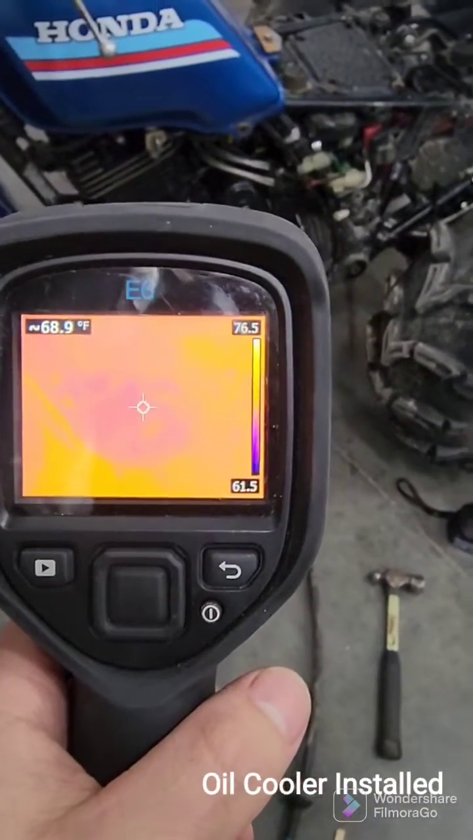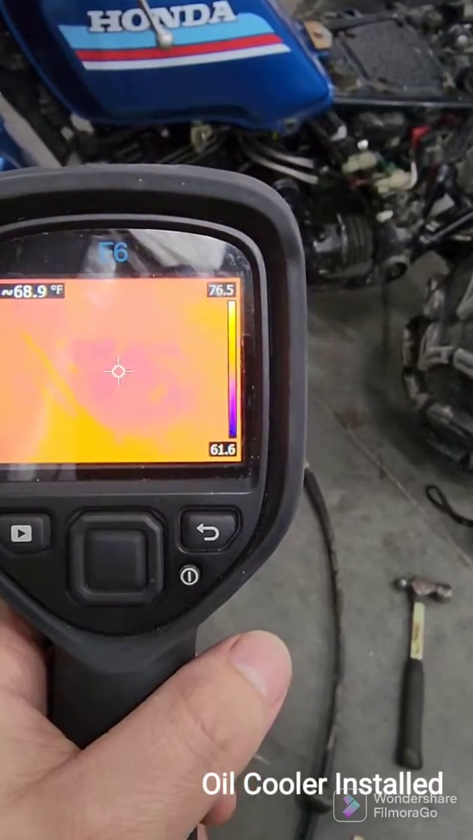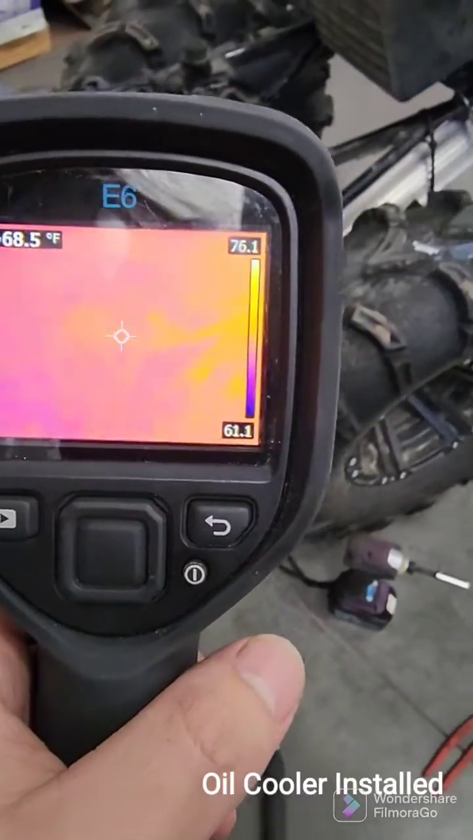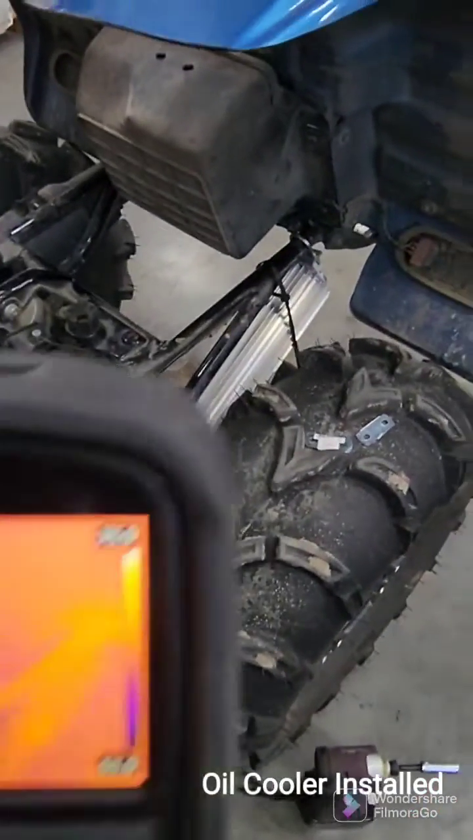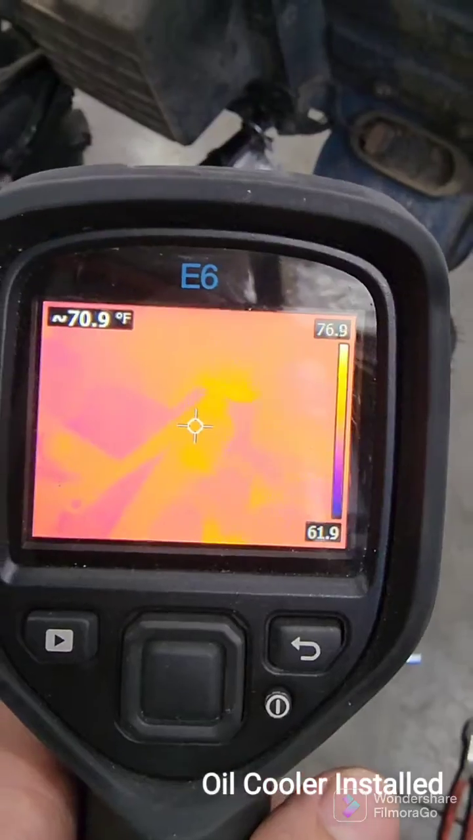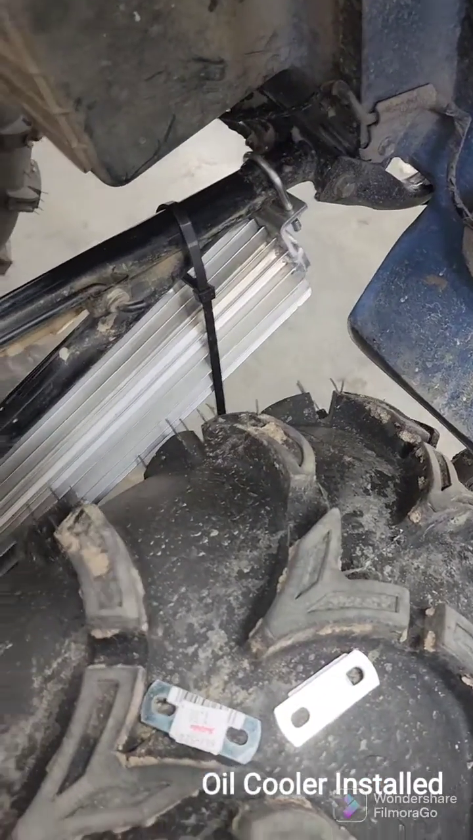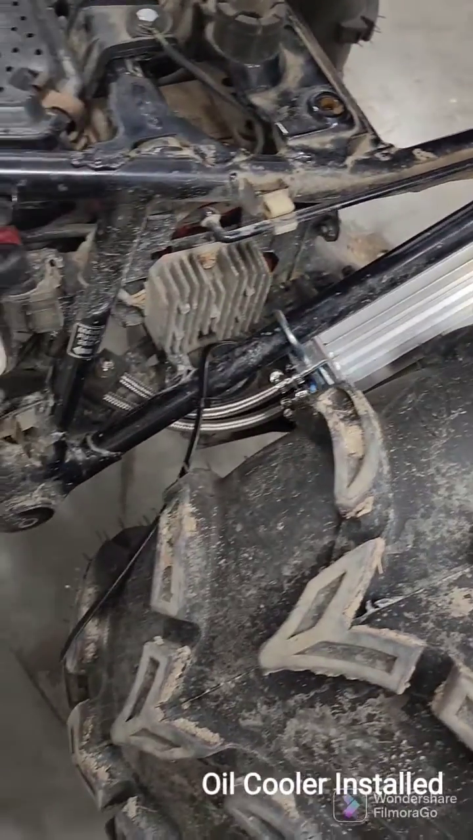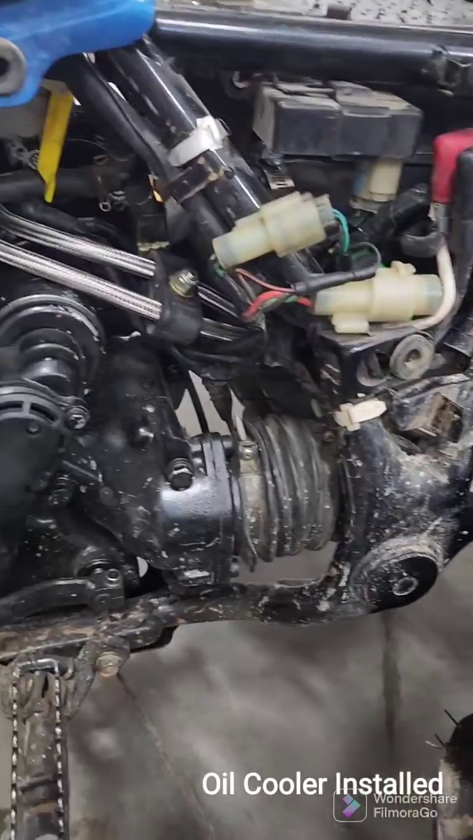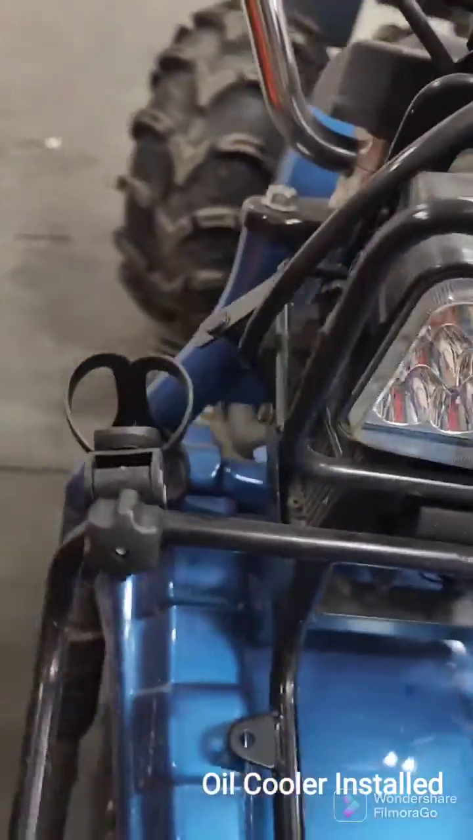Okay, I have the oil cooler installed. The temperature of the engine is at 70 degrees. The oil cooler is at 70 degrees. Everything is tucked away with clamps. I temporarily routed these lines. I need to clean them up yet. I'll show you where I plumbed them in.